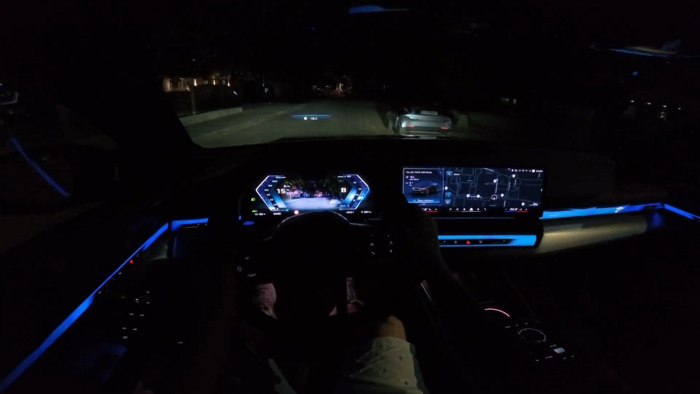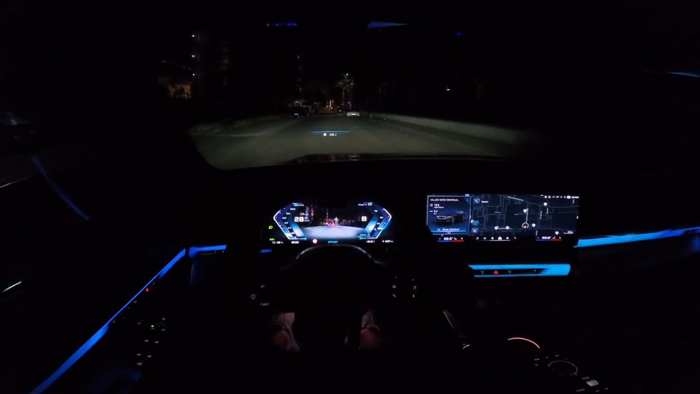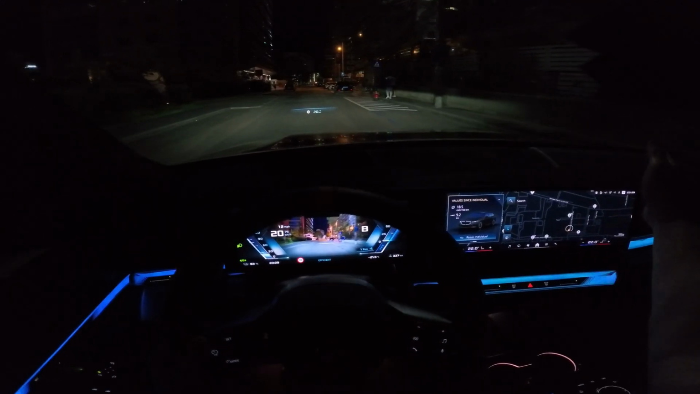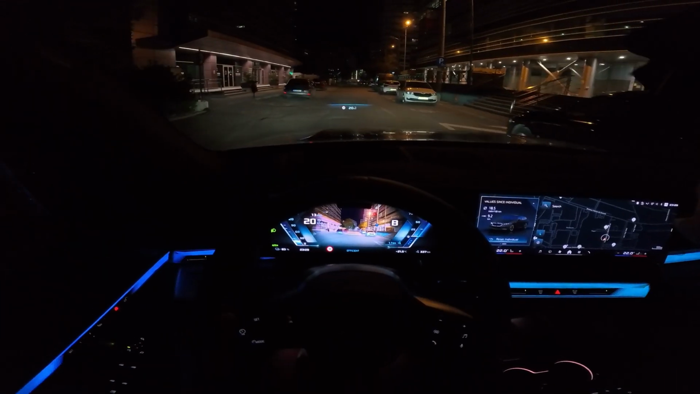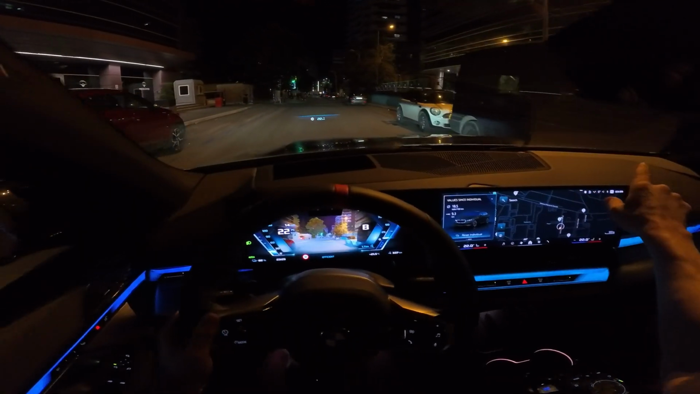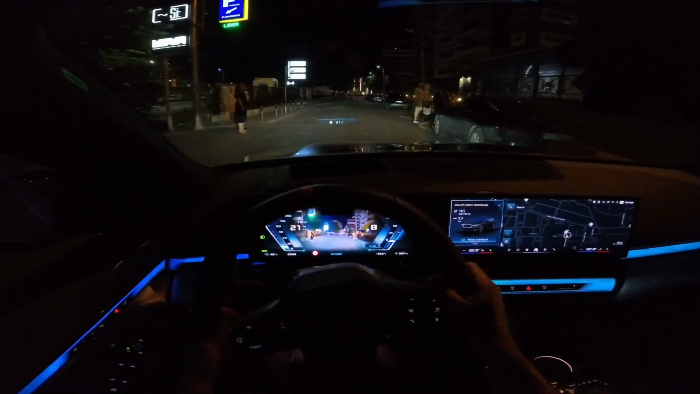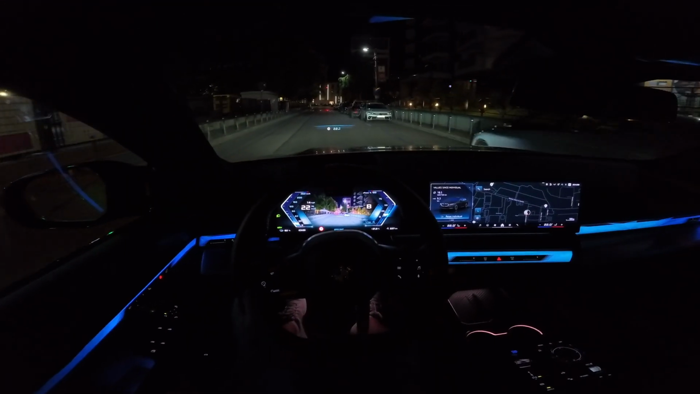Extremely comfortable over the bumps, extremely comfortable and pleasant to drive. The lights, look at this here, it's super dark and you can see the light goes all the way on the side. This is something that I love to see on every car, because in this way you see even the legs of the persons on the sidewalk, and that's really important because you can have such good visibility if someone is on the side. Extremely good lighting system. Super nice.